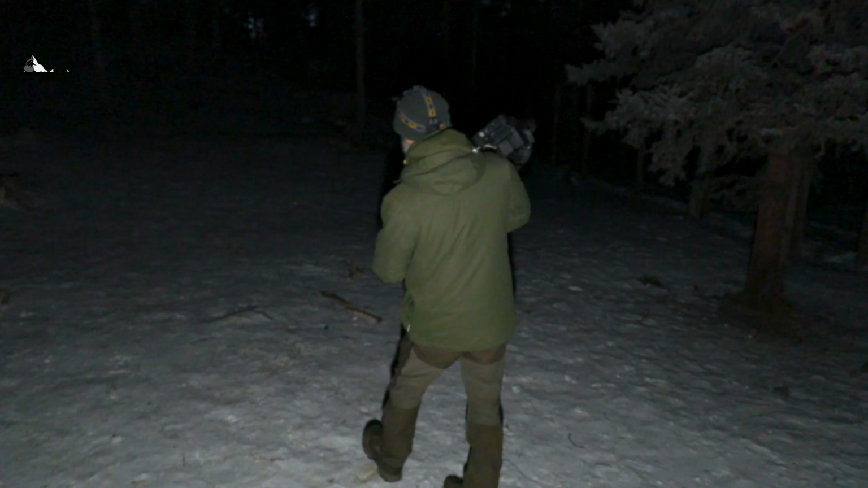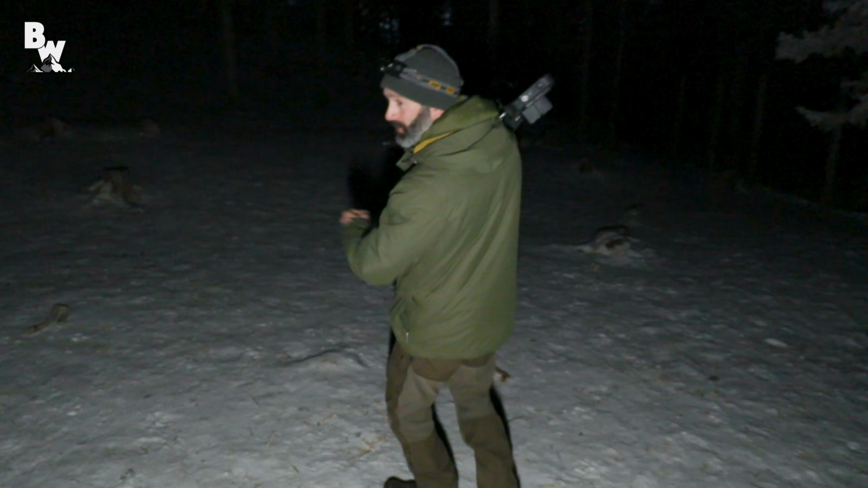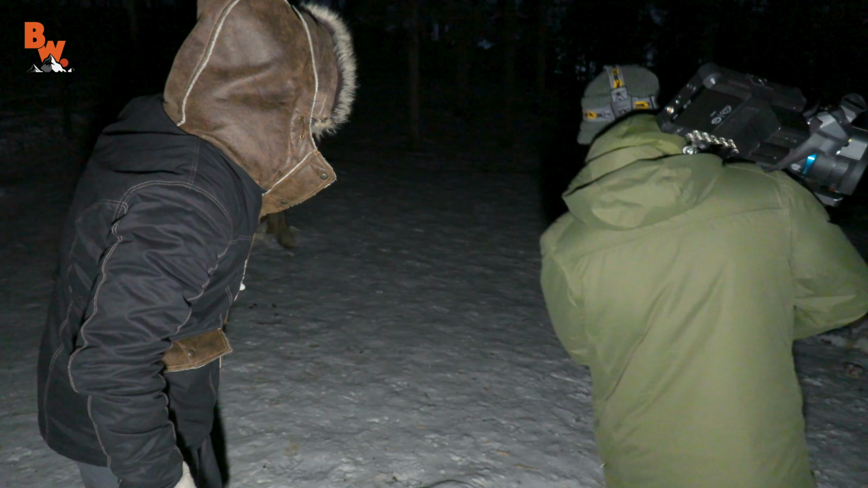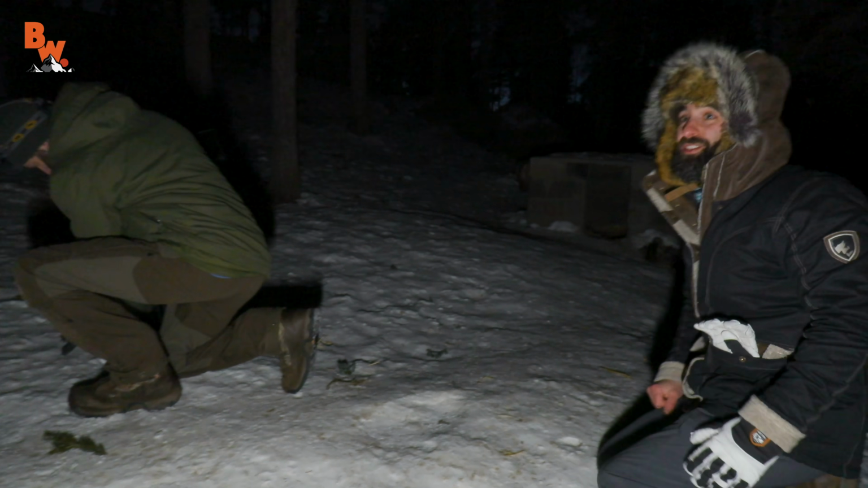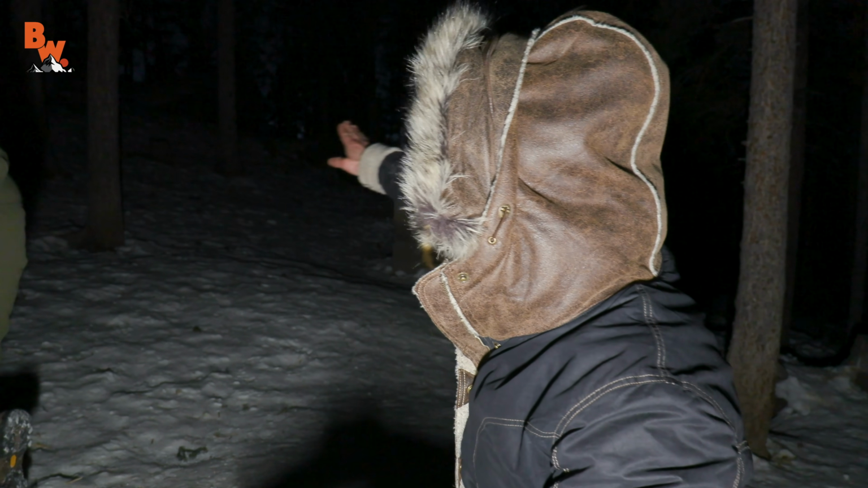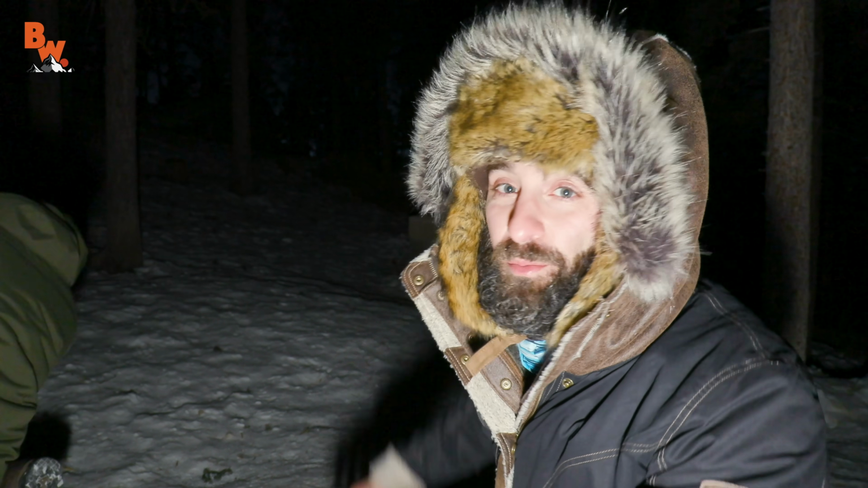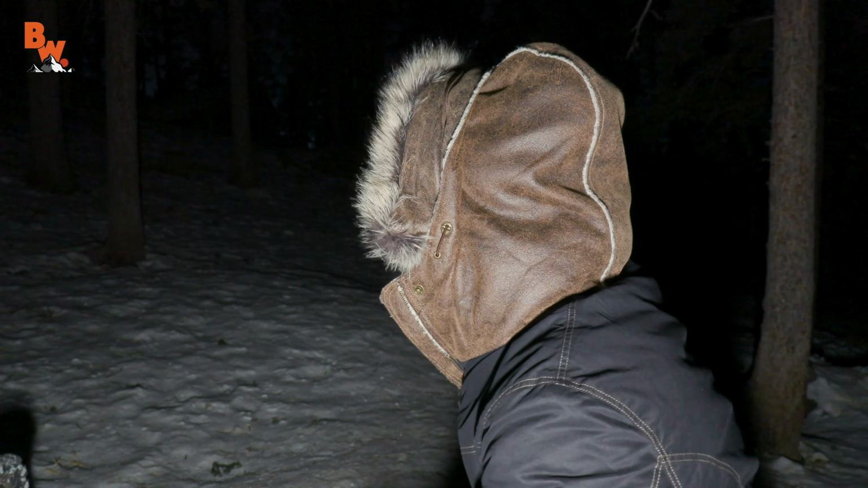I see them up on the hillside. Okay, what do you think's a good spot? I think if we go right up here along this edge line, just below the trees, we'll be able to shoot up at an angle. Okay. This is cool. I'm not sure that you can see it on this camera, but in the silhouettes, just against the almost completely night sky, you can see the silhouettes of the wolves moving amongst the trees. Oh, that's an eerie feeling right there.